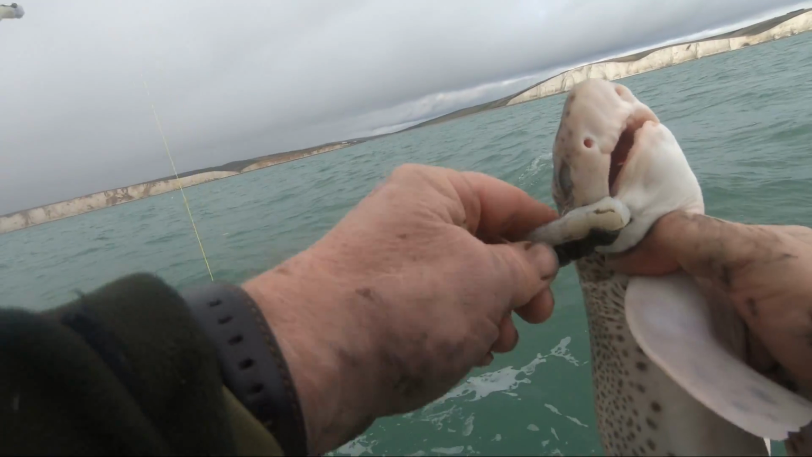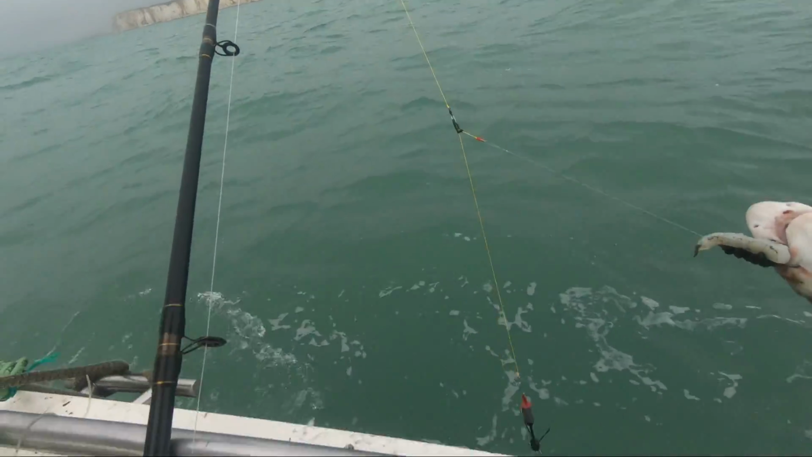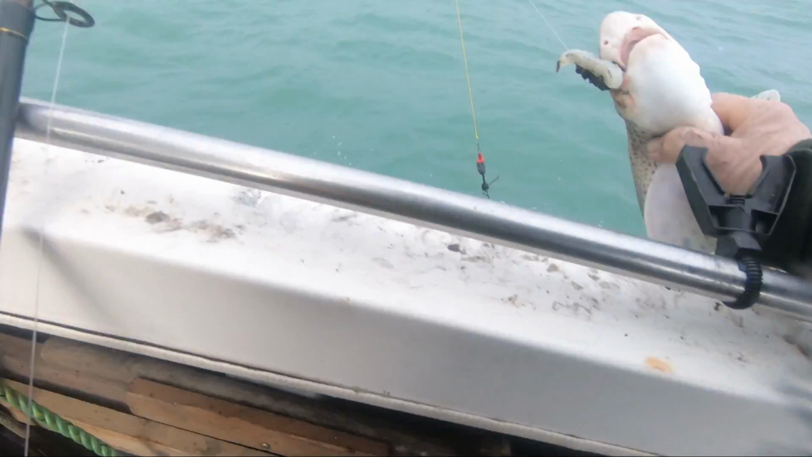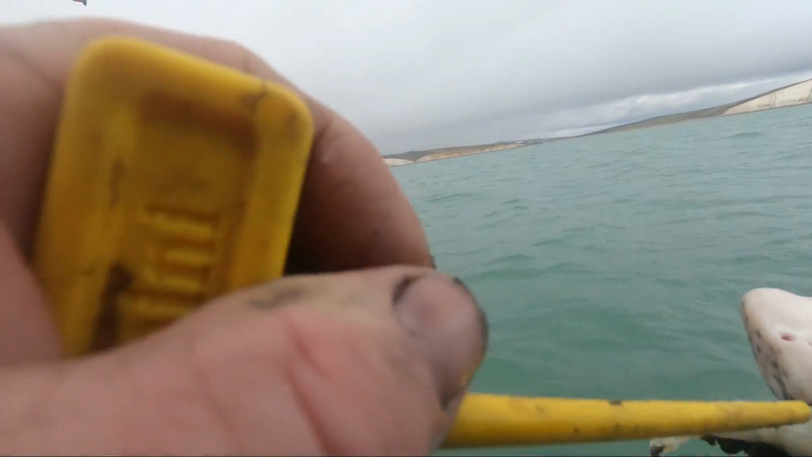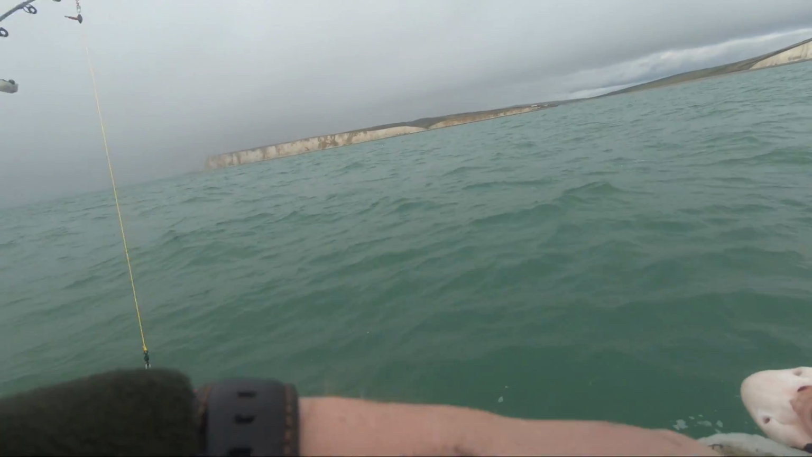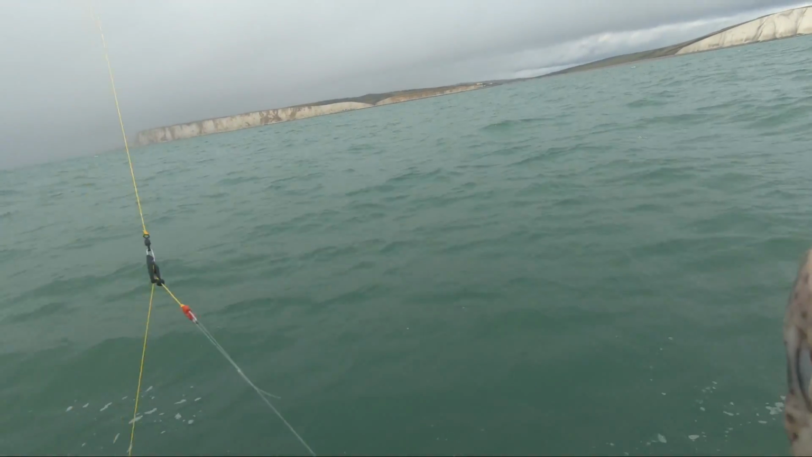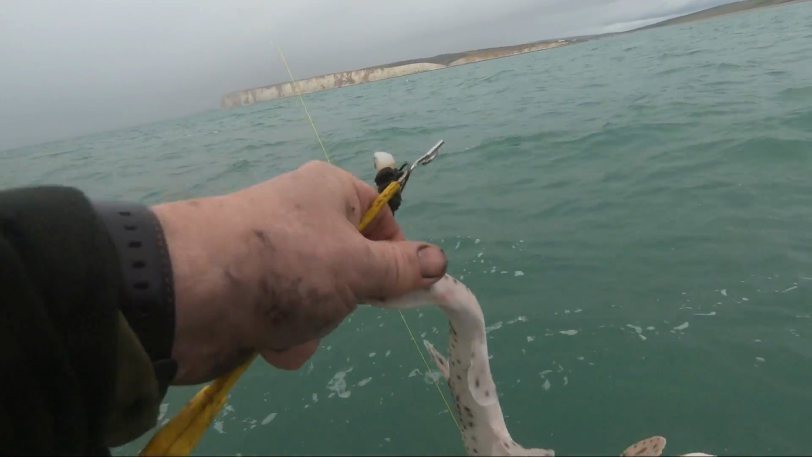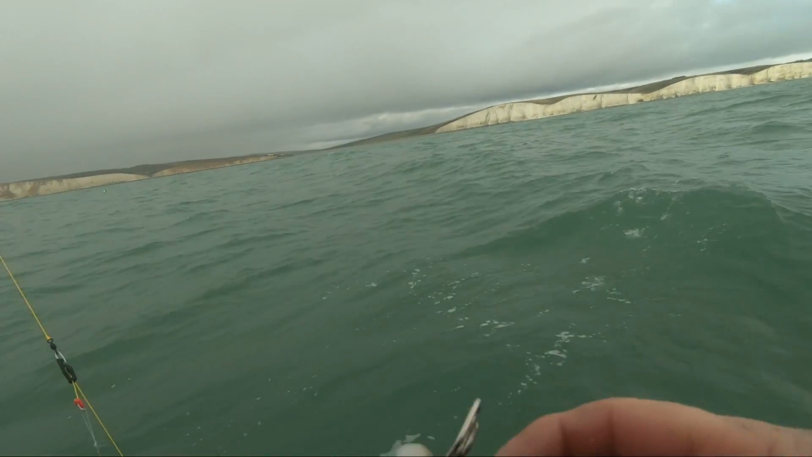Nicely hooked in the corner of the mouth. Looks like it allowed me to keep the bait. There you go. Off you go, dogfish, swim away and go and annoy somebody another day. And he's gone.